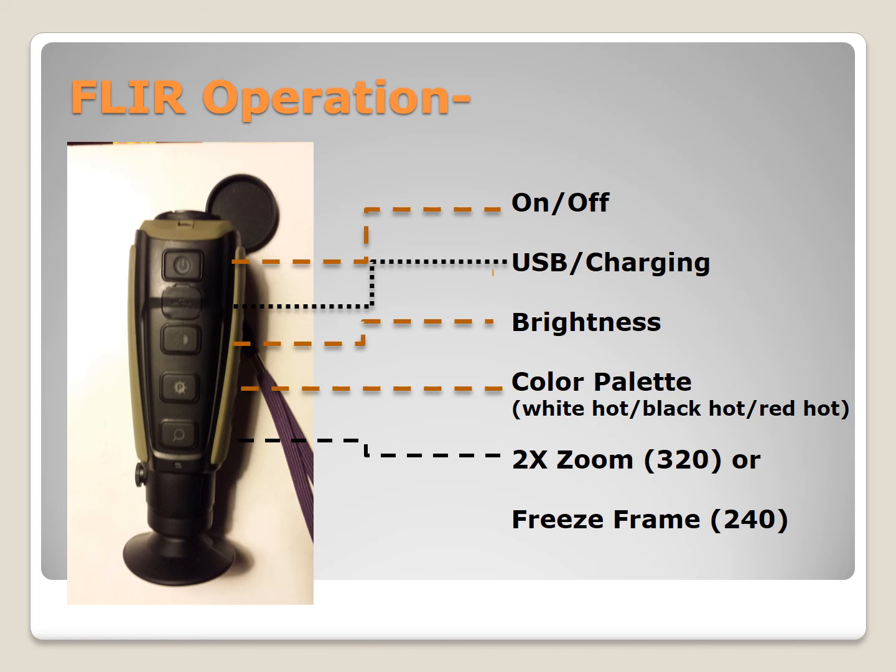Actually, for the operation of the FLIR, there's an on-off switch that's near one end. In the middle, there's a brightness button. You can click through about 5 levels of brightness. The button below that is the color palette. This is where you would pick white hot, black hot, or red hot, and in any one of those color ranges, you can then step through the brightness. The button below that on this particular model is a 2x zoom. I believe the 240 has a freeze frame.